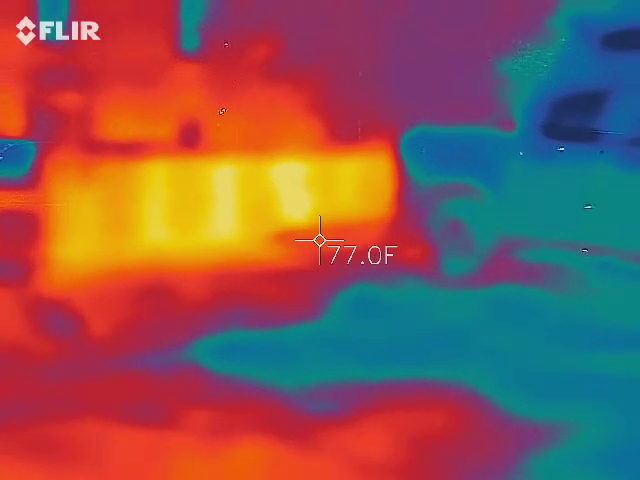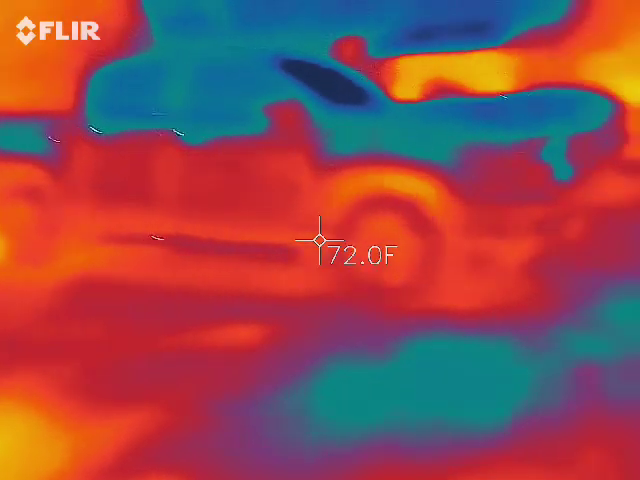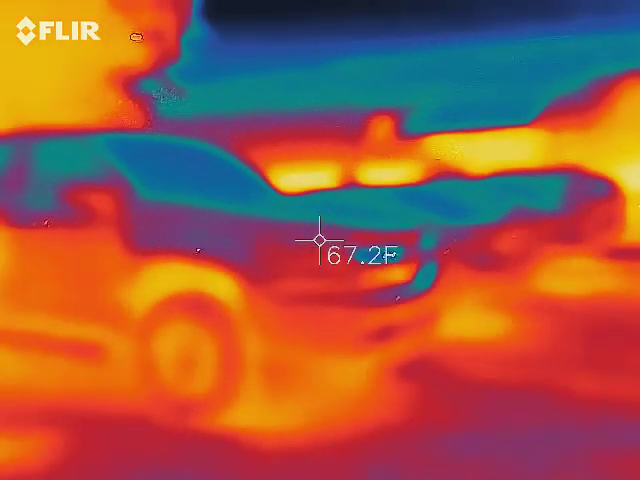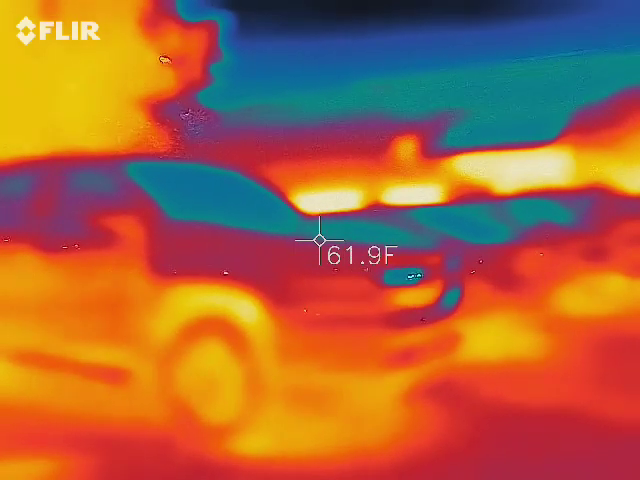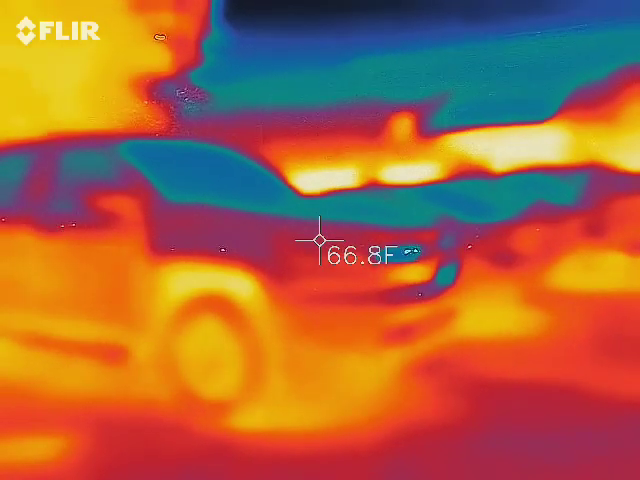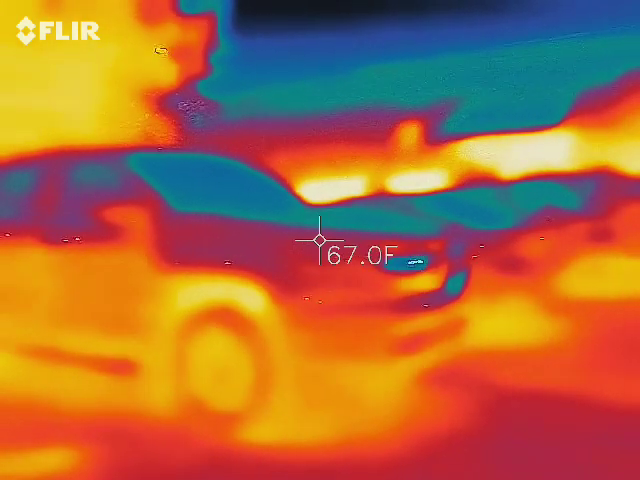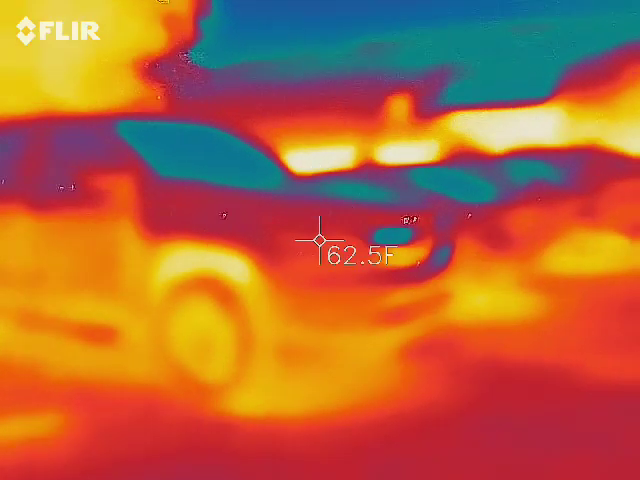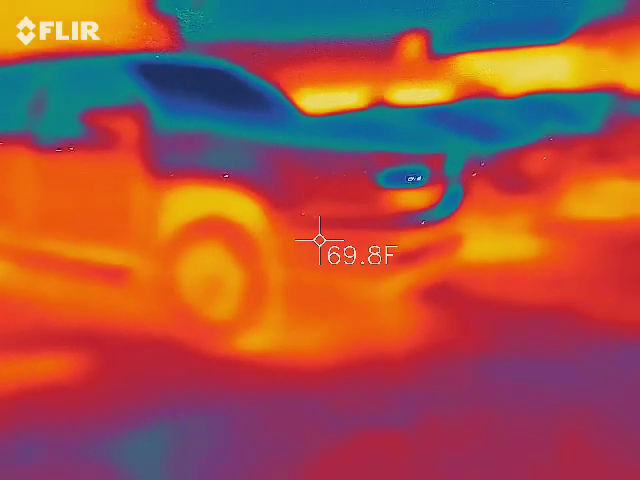Pretty calm right here. This thing's a little difficult to read. For me, it's difficult because the truck's hot and it's cold and it's hot and it's cold. And it's like 60. So your reticle right there, that's what everything else is based on. So when it's reading 66, anything warmer than that's going to look hot. So even if it's only 70 something, it's going to look hot. When you go down to the warmer parts, now everything else changes around it. So that's what I was trying to say.